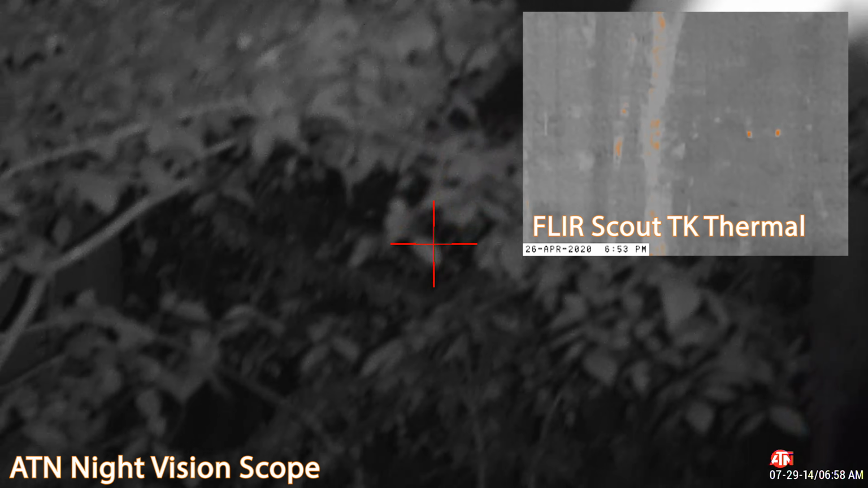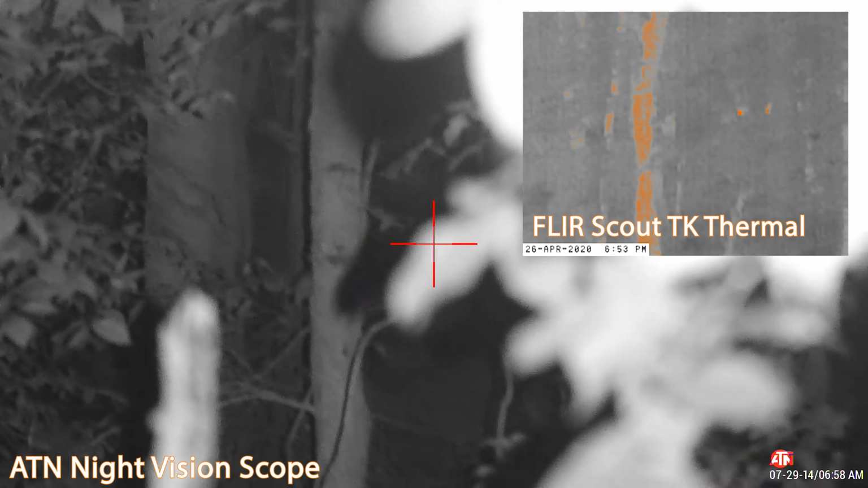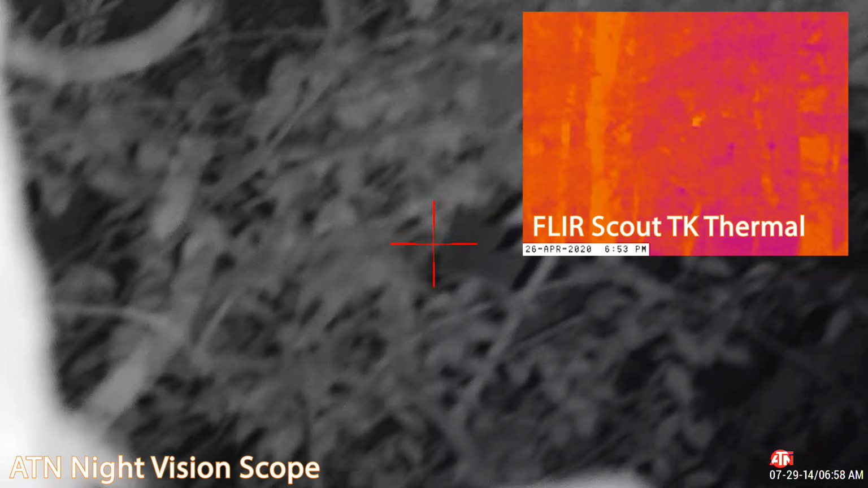But here you can see a comparison between the night vision scope and the thermal, where the night vision infrared illuminator is just lighting up that brush and getting so much reflection off of it that I can't see the pigs through it. But on the thermal, you can clearly see around a lot of that brush and see the heat signatures of all those pigs.